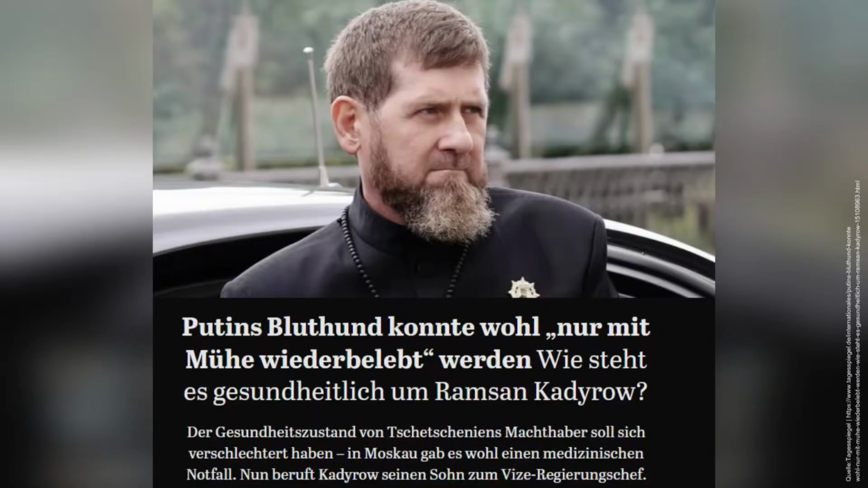Against this background, the appointment of his 20-year-old son as acting deputy prime minister is highly politically significant. It marks less of an ordinary personnel decision and more of another step toward dynastic consolidation of power within the Kadyrov clan. Thus, once again, key government functions, as well as sports policy and control over symbolically important institutions, are being handed over to someone despite a lack of real administrative experience, who is certainly not more competent than others, but still comes from the family circle.